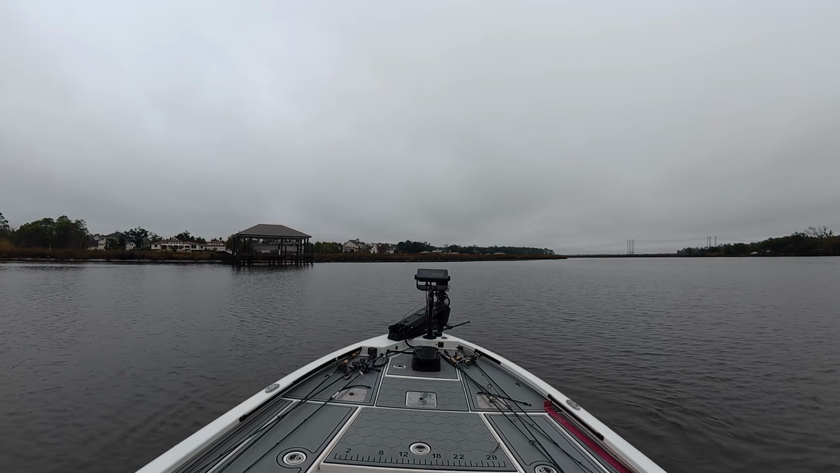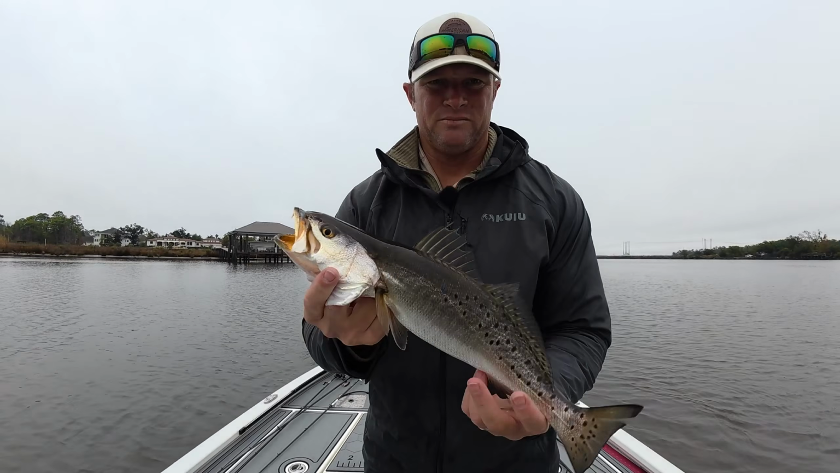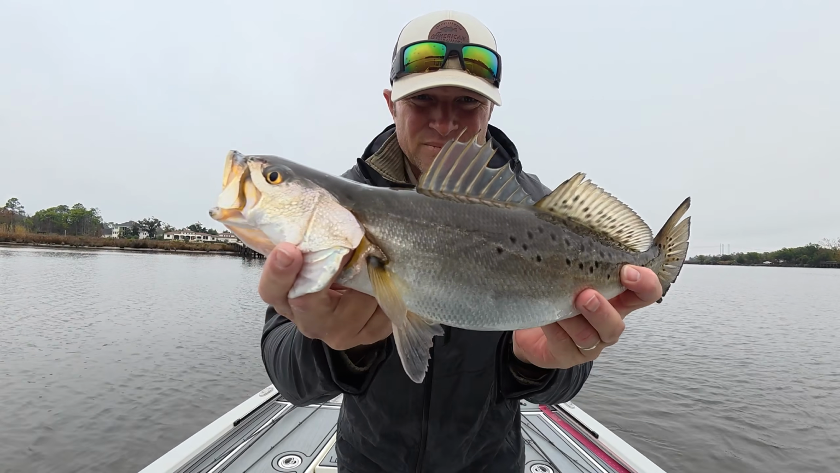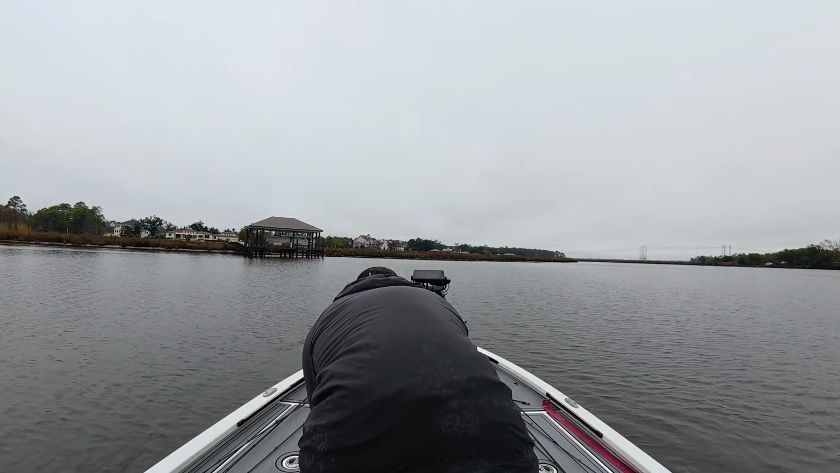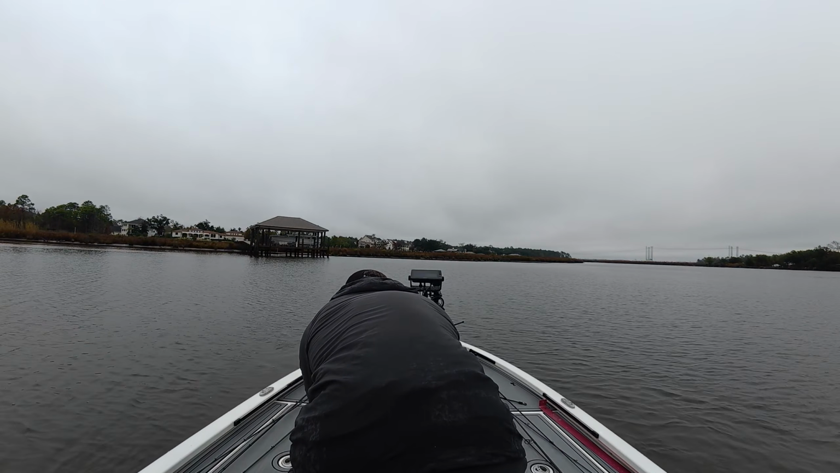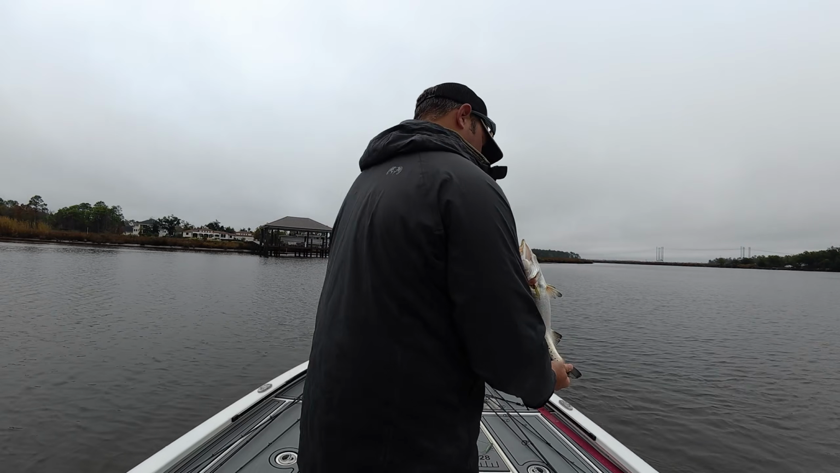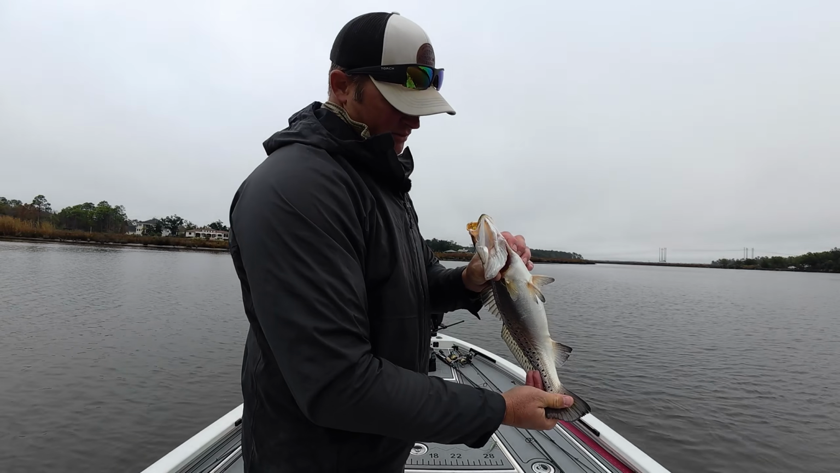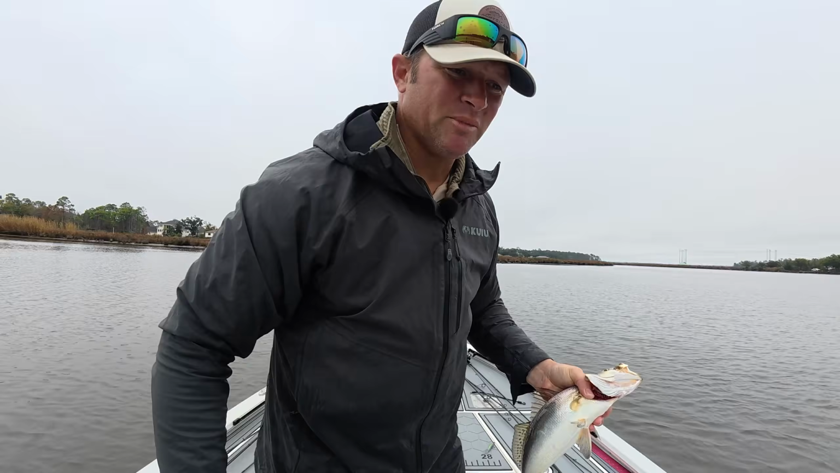Let me show you all this fish. She's just shy of 17. She's got shrimp antennas in her mouth. Can't really see them. That's kind of cool.